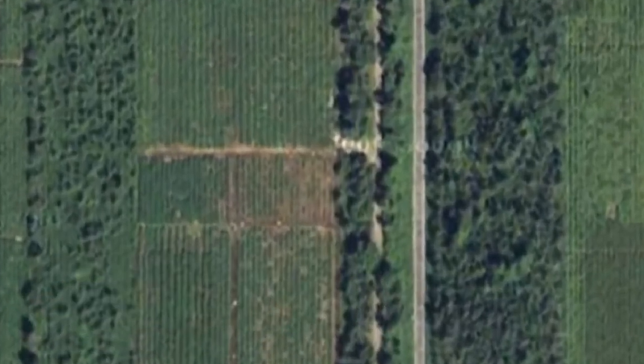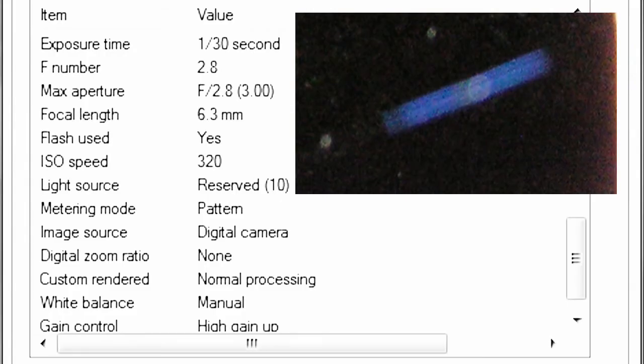And going back to August 9th, 2004 in Richmond, British Columbia, we're on one of the trails and we can see a rod that leaves a trail of its own, a trail of orbs and other light. And in this enhanced version, we can see that light trail accentuated. Again, a very brief shutter, 1/30th of a second to record that detailed image.